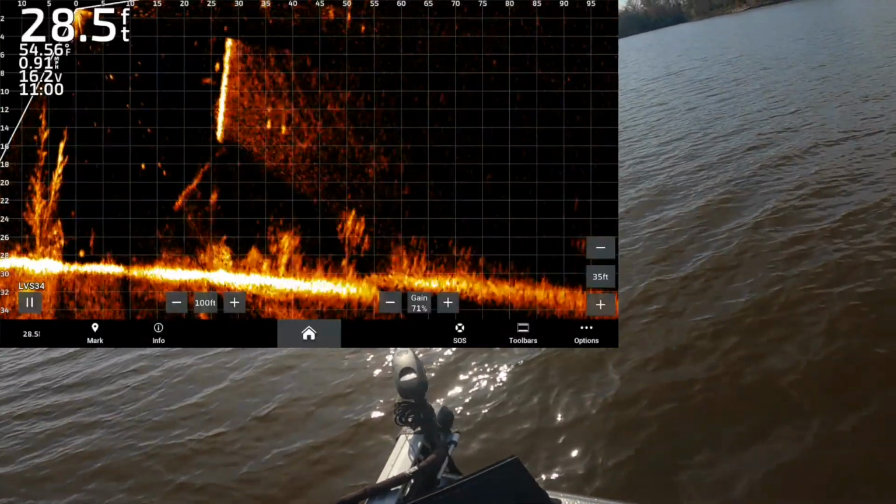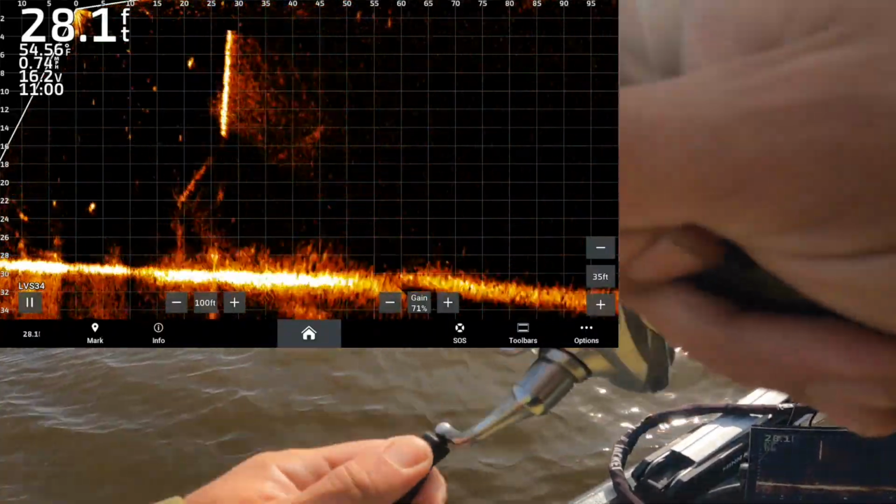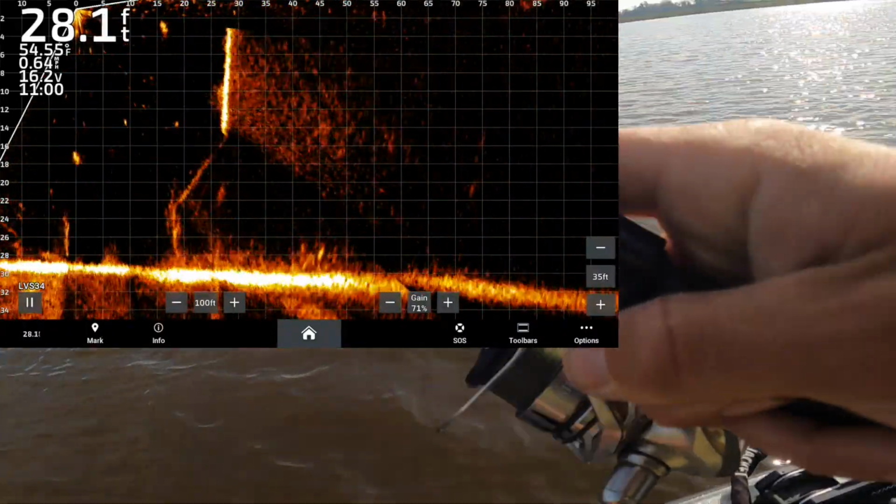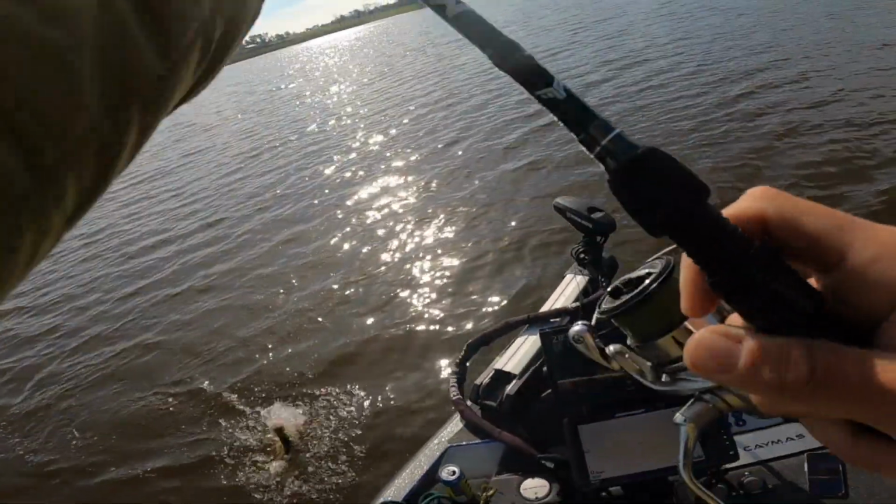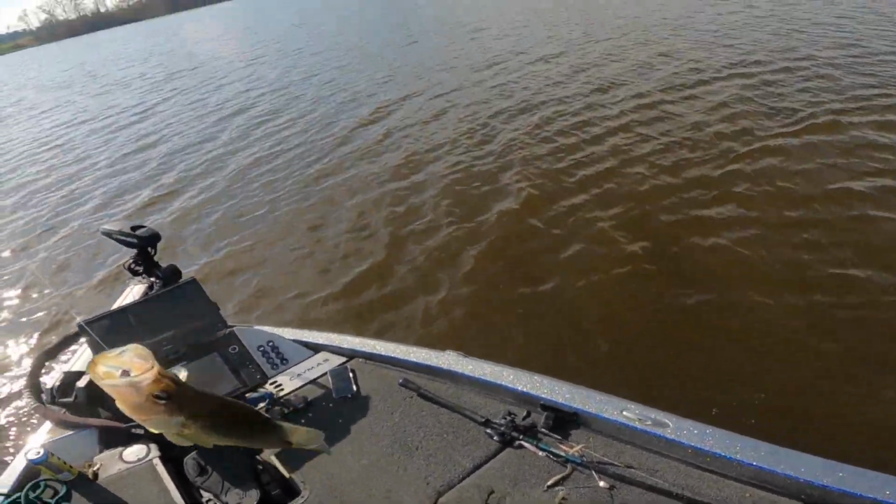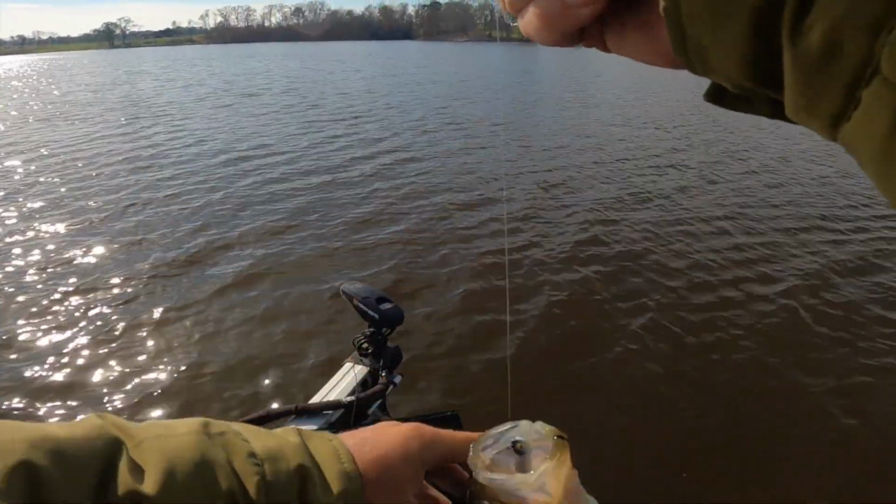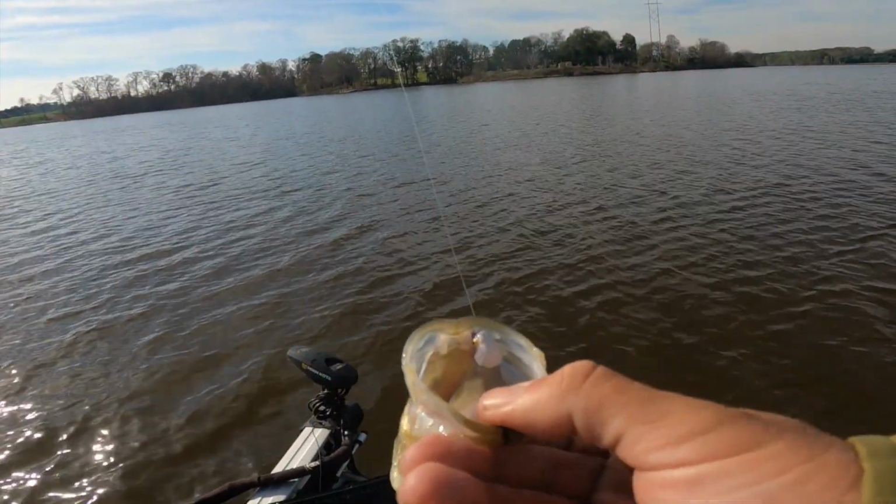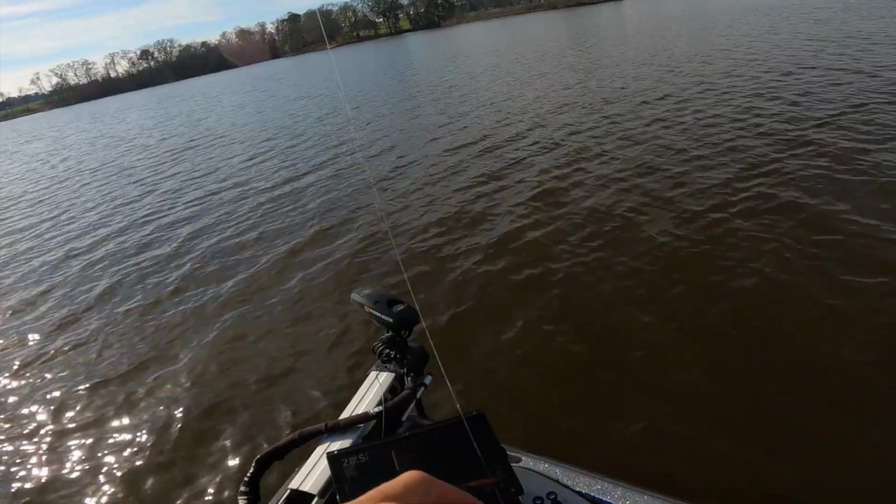Oh, multiples. Oh, multiples after it. Are they chasing him? Hopefully not. See, the crappie don't chase like the bass do, usually. And so that's a good thing, because then you can get back on them. But there you go. That's what's down there. And they are chewing that new 6 cents jig head I've been working on for a long time.